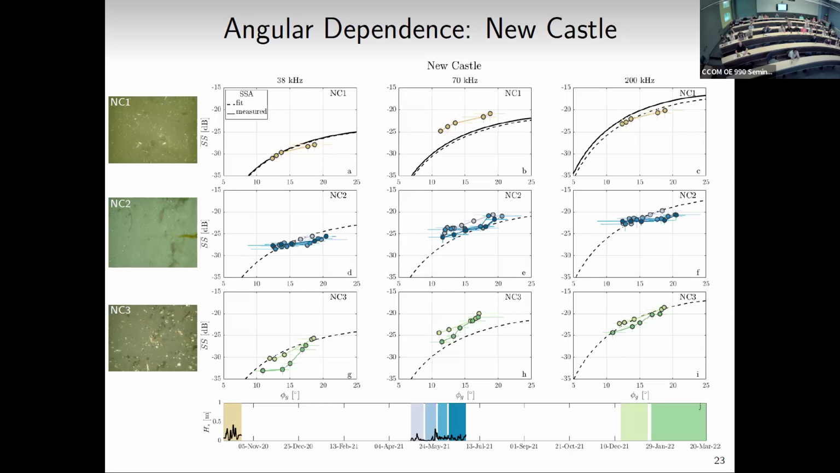The dashed lines are if I fit the model to the data, and that's what the roughness parameters I should use. That's what this dashed line is, because for the other deployments, I didn't have measured roughness parameters. So I picked some that made some kind of sense that would fit the data the best. And so for the other Newcastle deployment and the last one here, again, in general, the levels are well predicted.